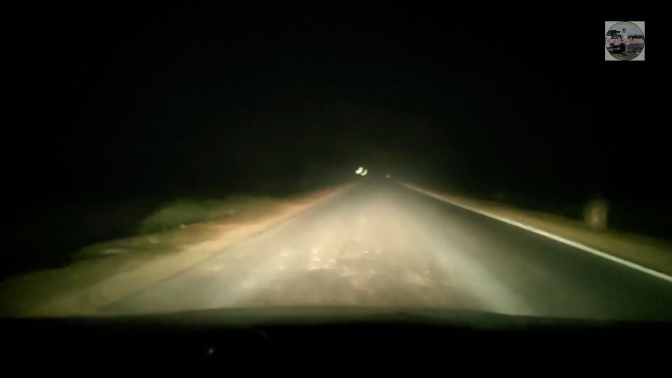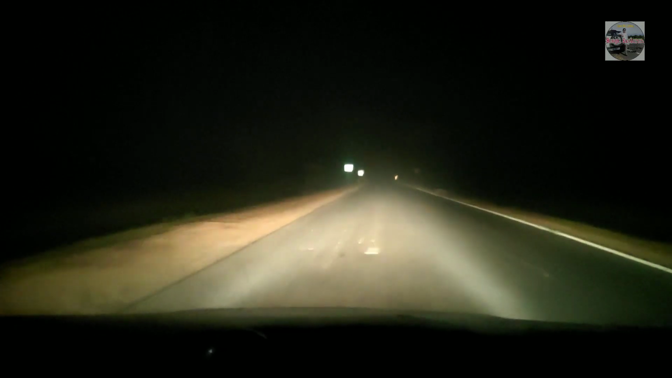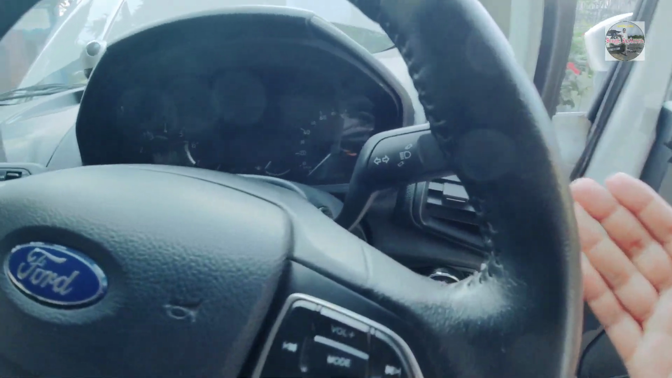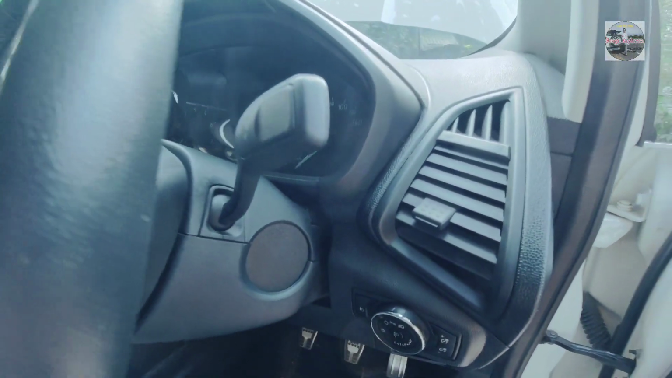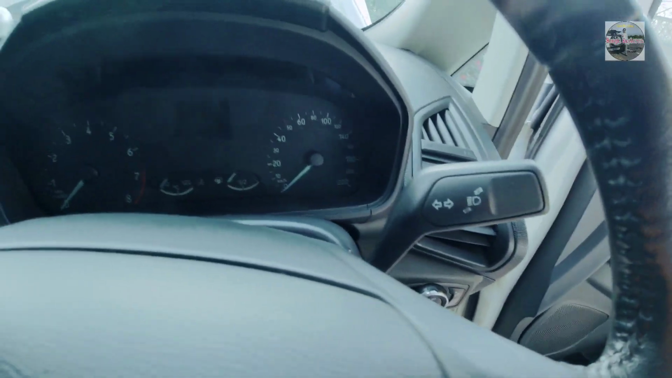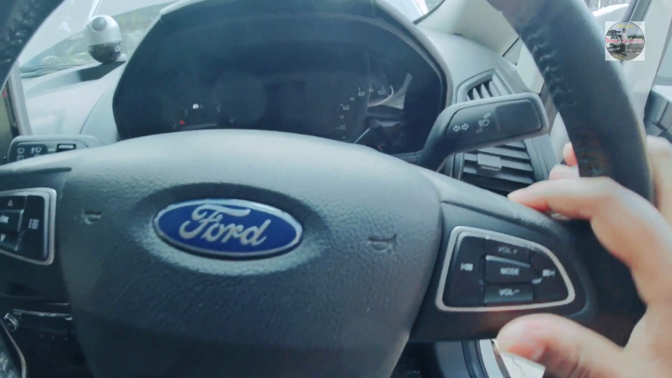Now let's check the upper visibility of this car. Now to turn on the upper lights you need to push this switch upward and the two halogen lights comes into function. Now those two halogen lights are also pretty good in this car, and the throw from this light provides a great illumination during the night.